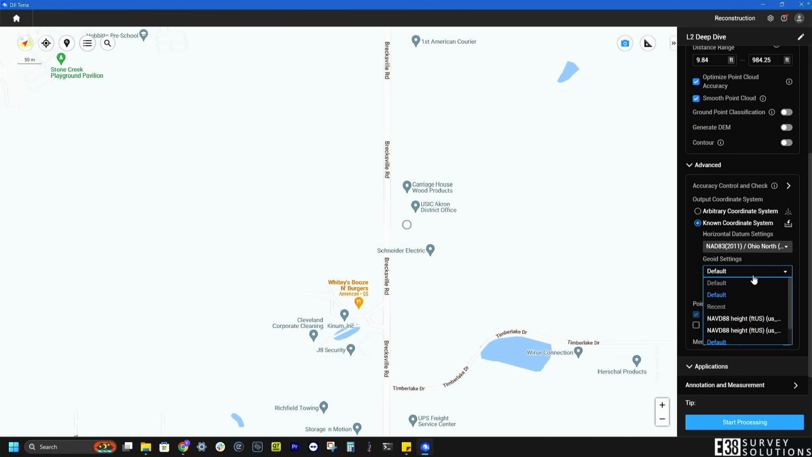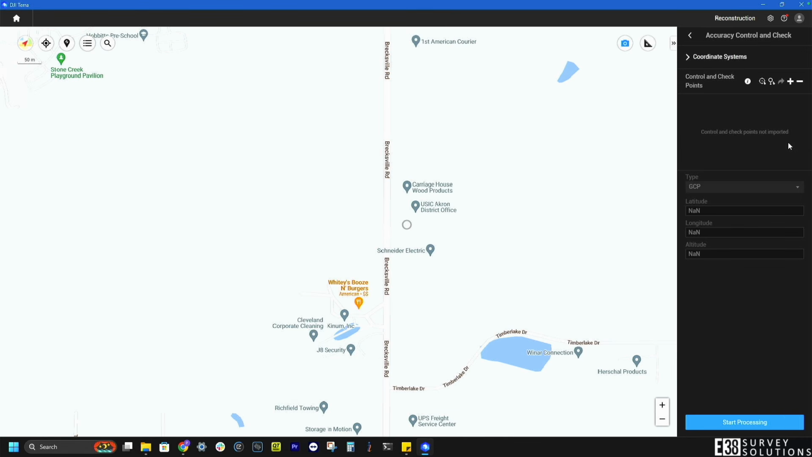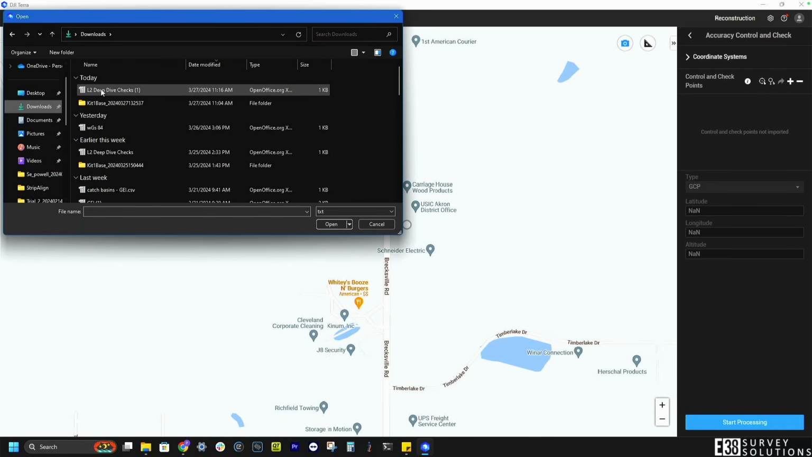In the advanced section, I'm going to select what coordinate system I'd like the point cloud to be exported in. Then click on Accuracy Control and Check. Here we can import our Checkshots from the CSV we exported from Flow 360.